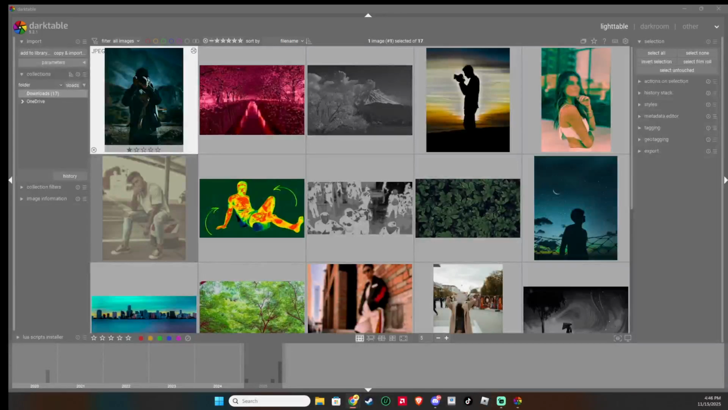In today's video, I'm going to teach you how to white balance infrared images in Darktable. Infrared photography presents its own unique set of challenges, and one significant step in achieving those stunning images is getting the white balance just right. By following these instructions, you'll turn your infrared photos into truly evocative pieces of art.